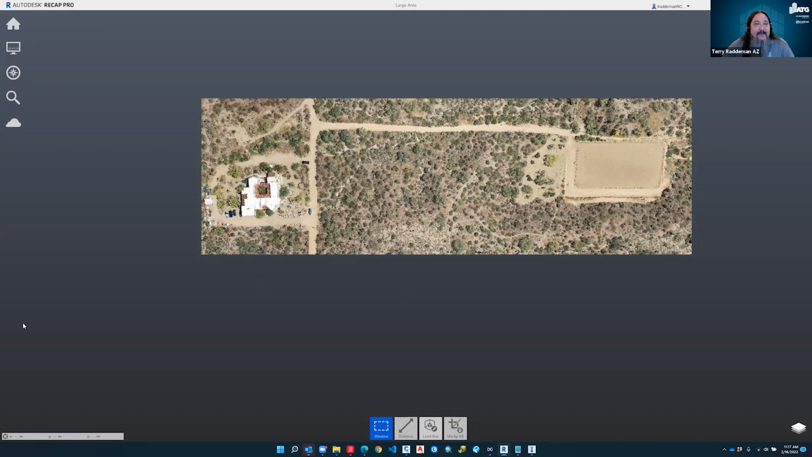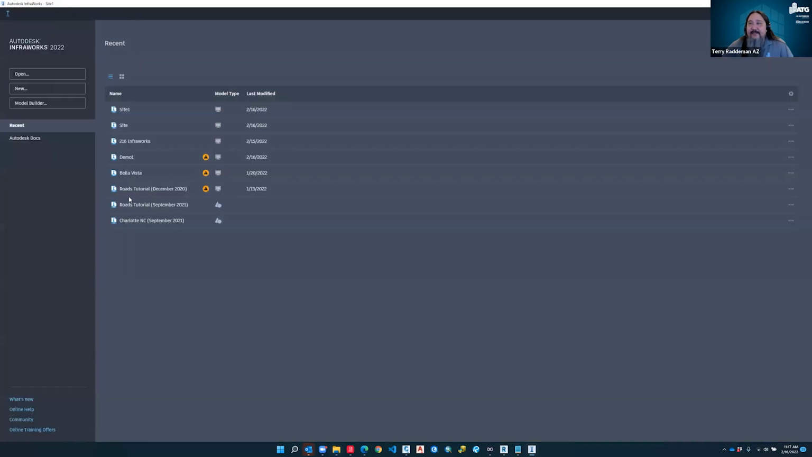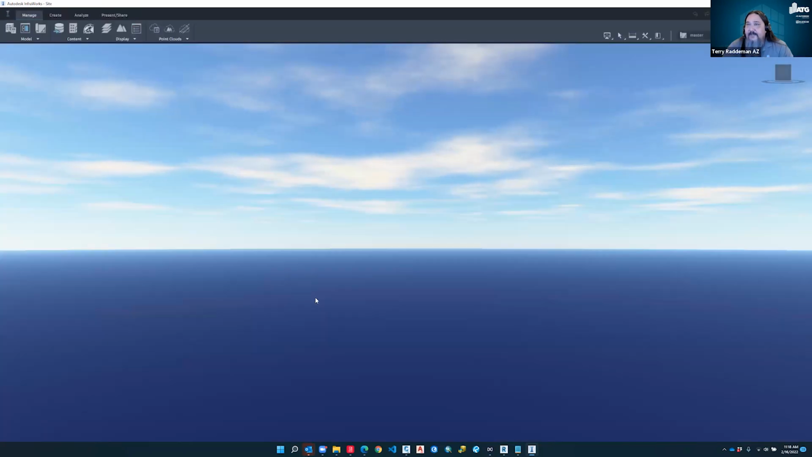So once we got that, I'm clipping my data just so when we bring it in InfraWorks, it doesn't bog down my machine. And when we process the terrain, I have the terrain already saved here, but I'm going to go back to a different model. So I'm going to go back to our site. It's just a blank drawing here, our blank InfraWorks model that is set up.